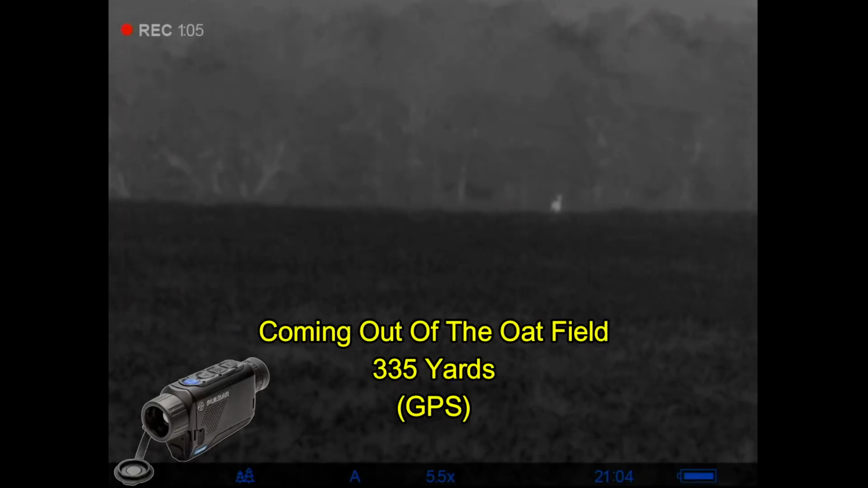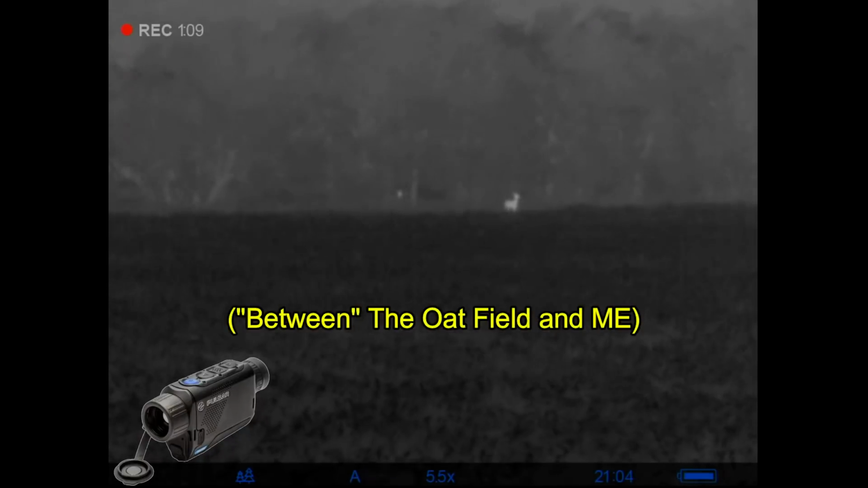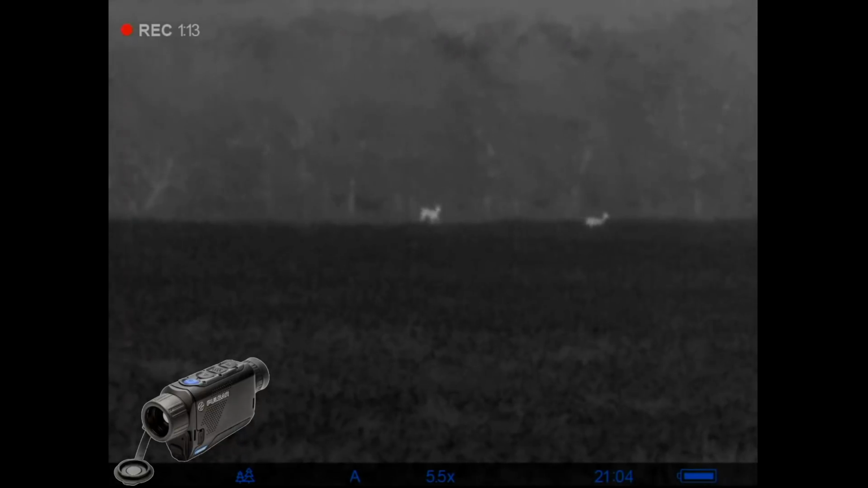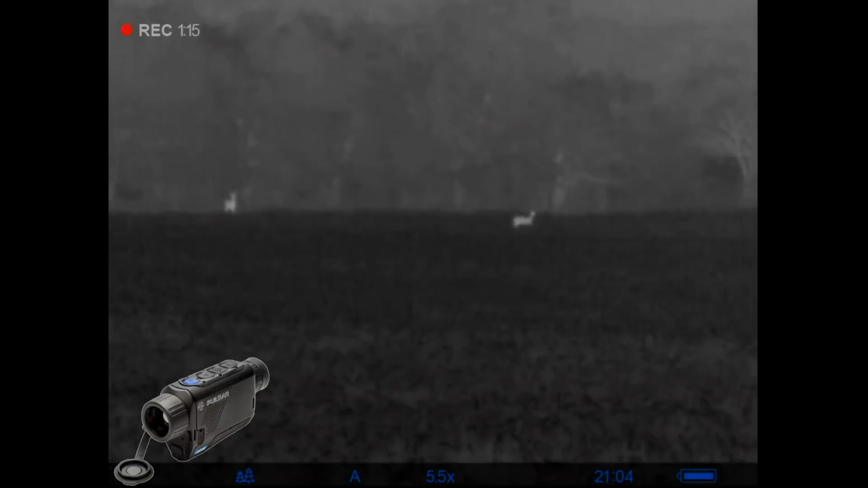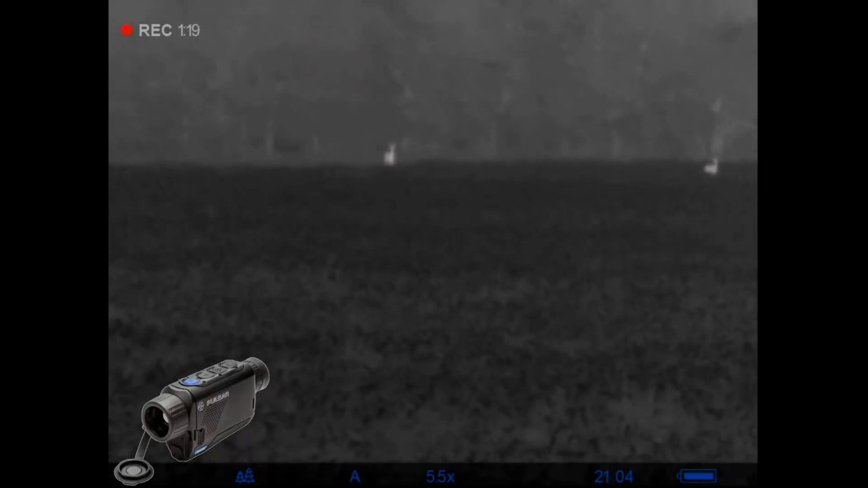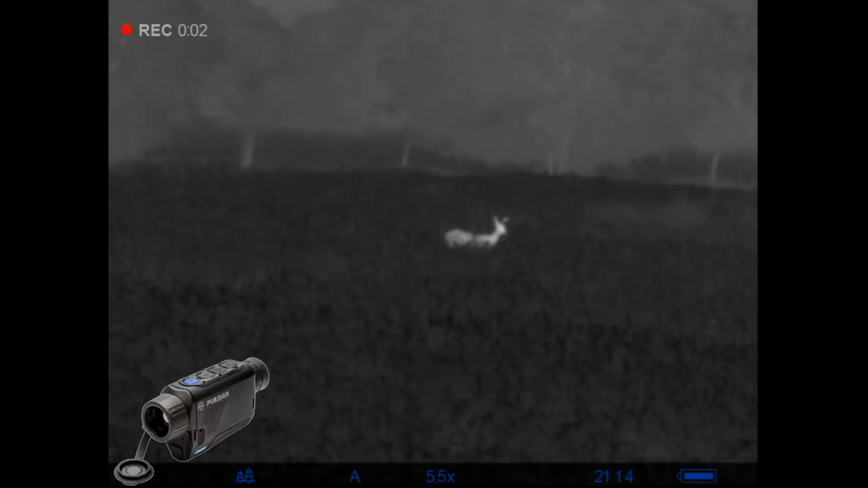Here I'm looking at some deer coming out of the oat field at about 335 yards. There's a tree line between the oat field. They're coming across the fence through the trees, and they seem to be in a hurry to get out of the oat field. But I don't see anything chasing them. I don't see anything out in the oat field at this point, but something's got them moving.